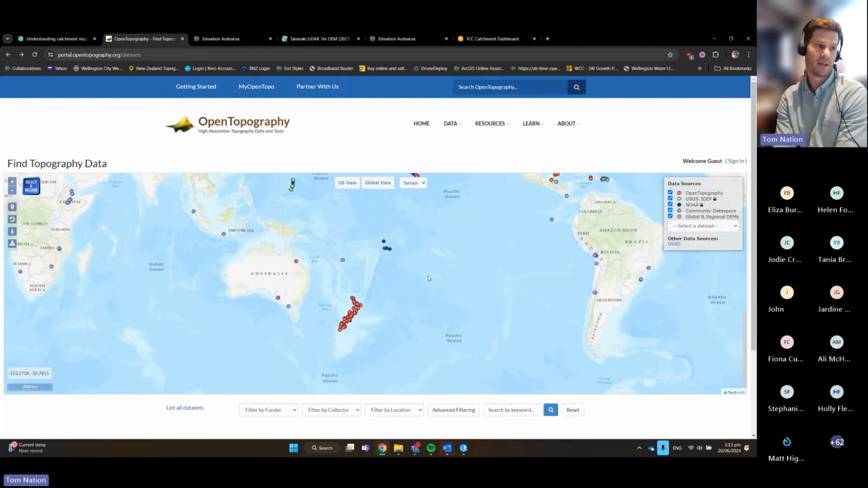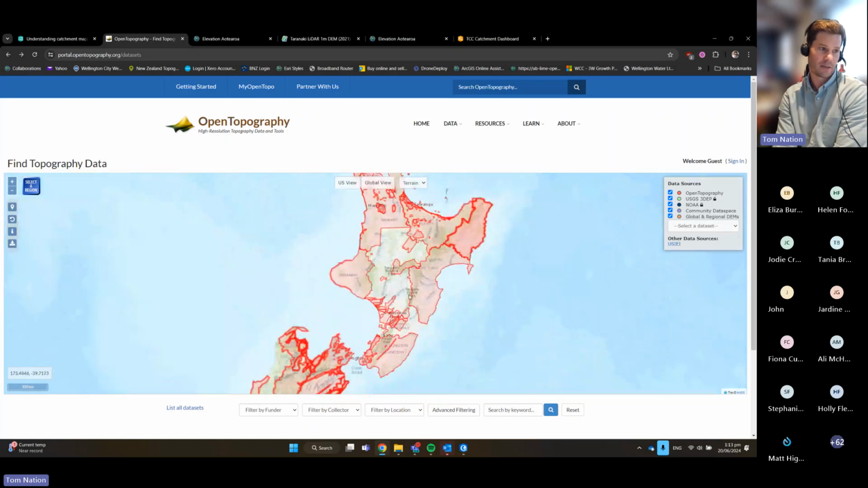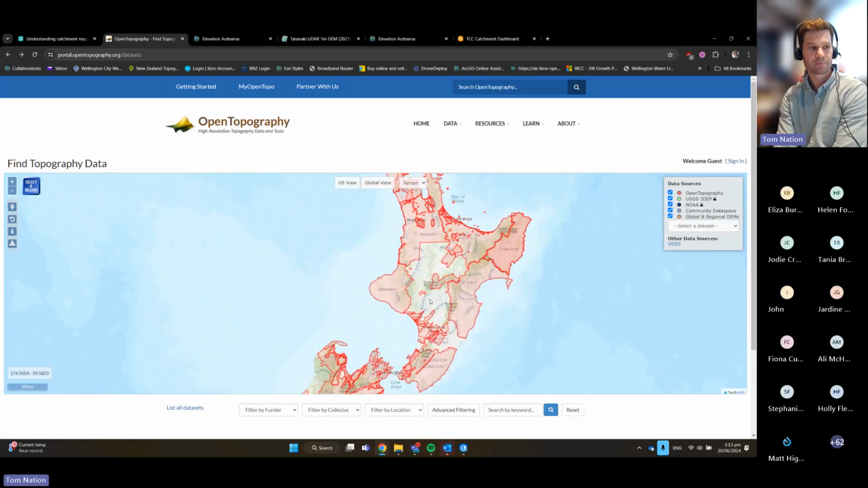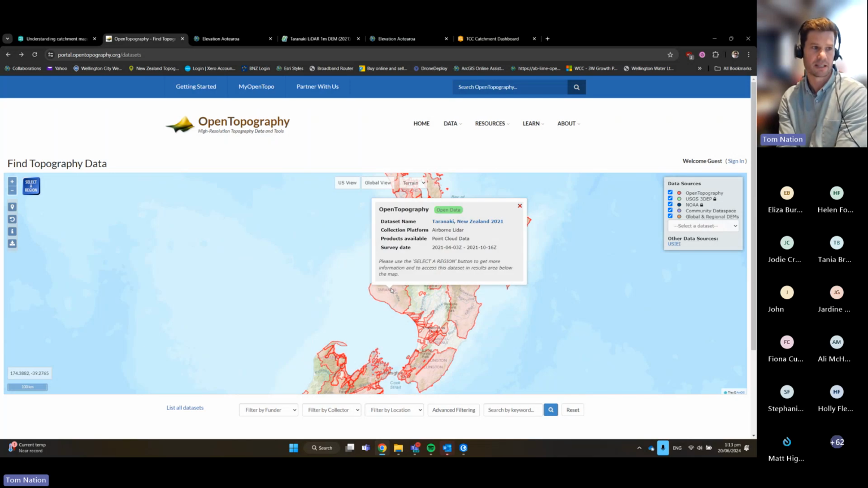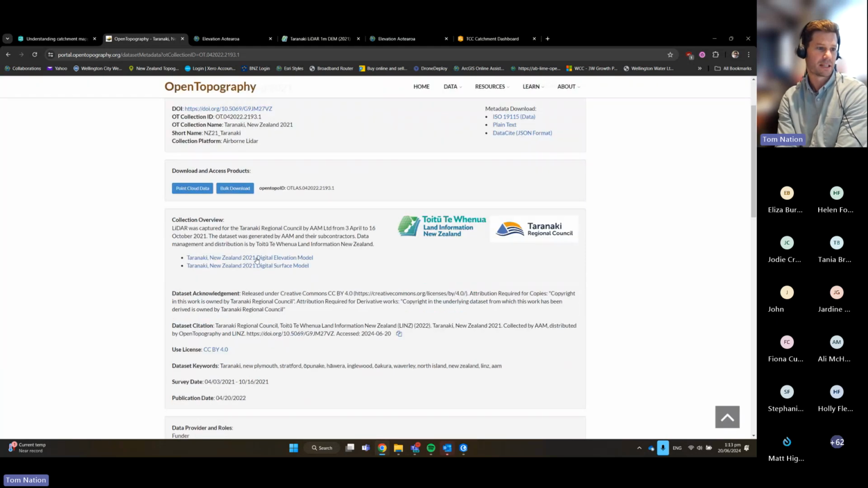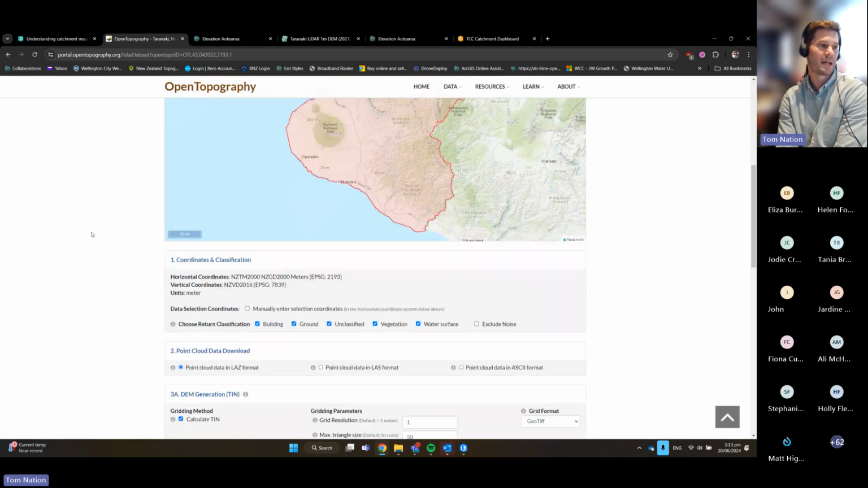You see the States has got a lot of information. And if you come down to New Zealand, you'll see, obviously, this is the kind of coverage to date. And if I was to click on, say, Taranaki as an example, we can start diving in and accessing some of the metadata, and we can start coming even further to where you can start downloading this.